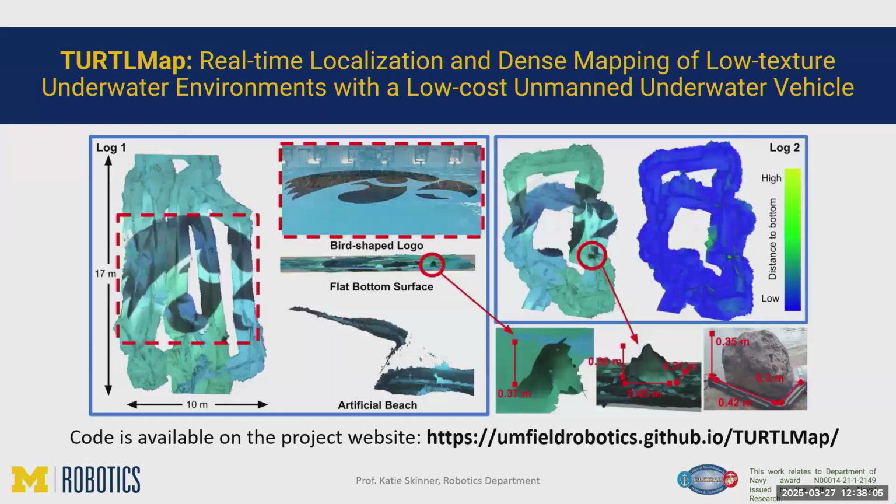So this was a nice demonstration that we could do real-time dense mapping in underwater environments of textureless regions, a challenging application. Like I said, this summer we're going to go to Thunder Bay and test this over shipwreck sites and see how well it does, and where we need to make improvements. I'm sure there will be some interesting research questions that come out of that too.